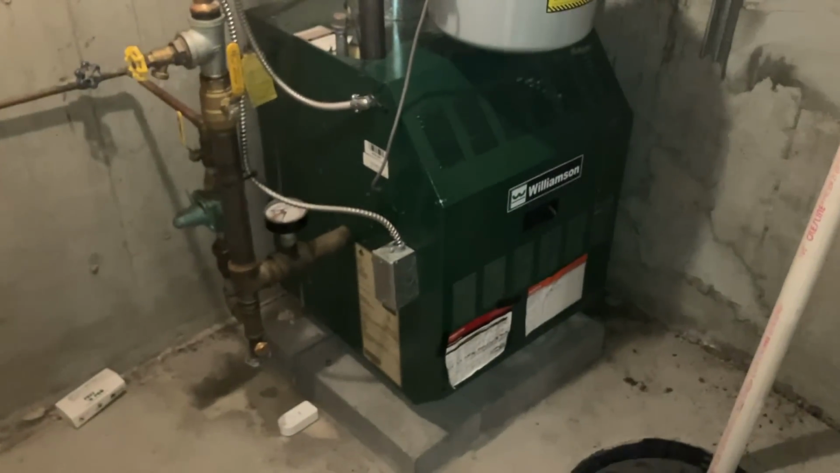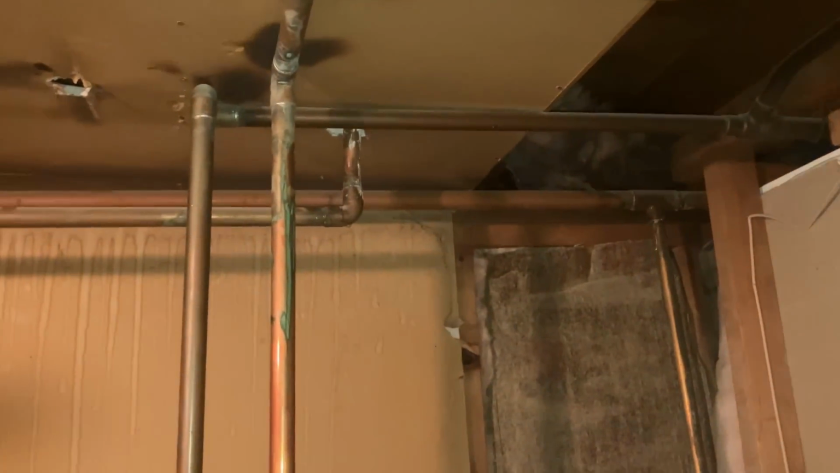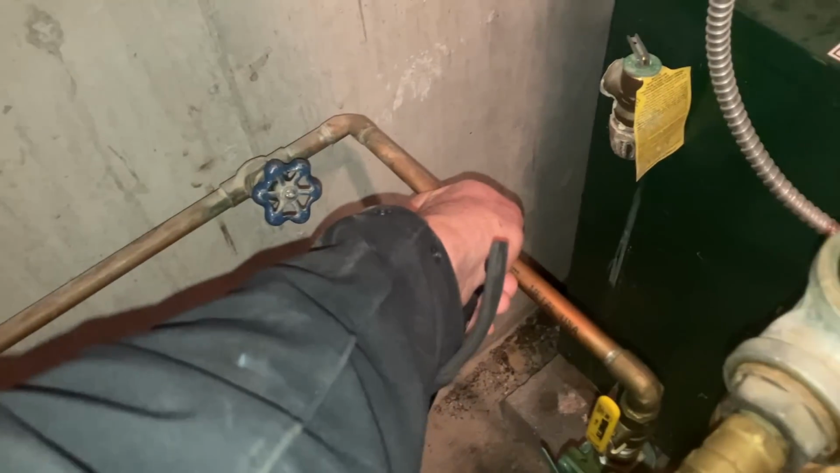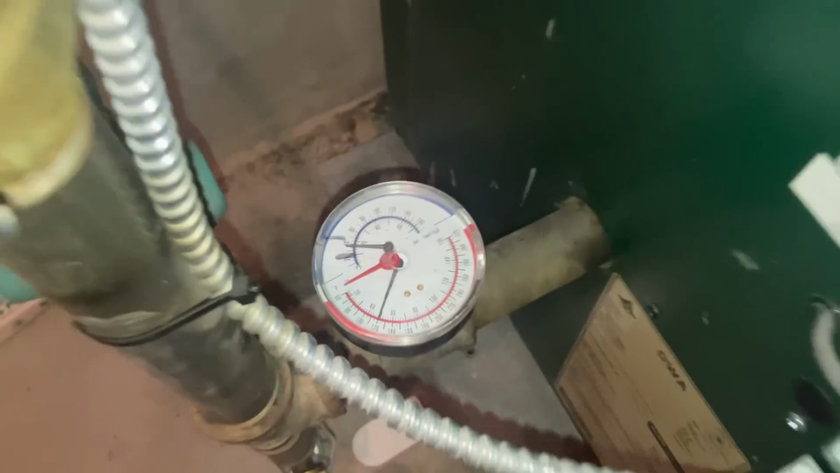I don't think it's a slab leak. But the guy from Home Serve this week said it is definitely a slab leak, and you need to find it. Well, it's possible. This is really cold, abnormally cold, so hopefully our gauge is correct.